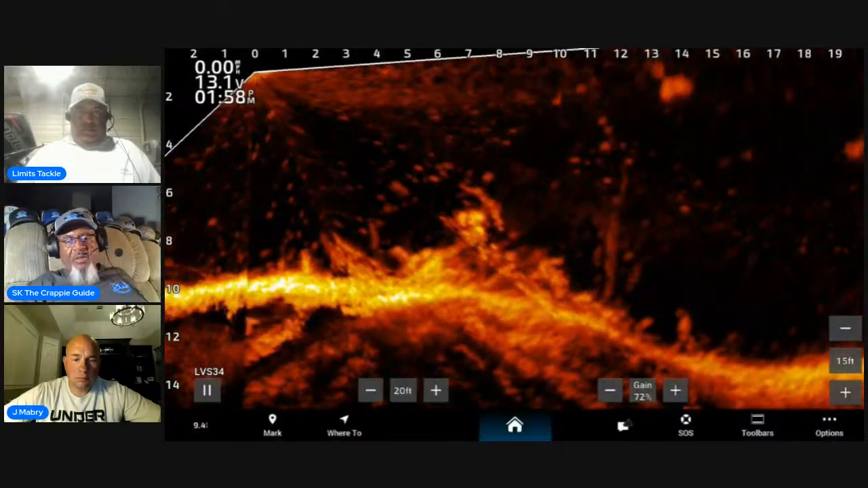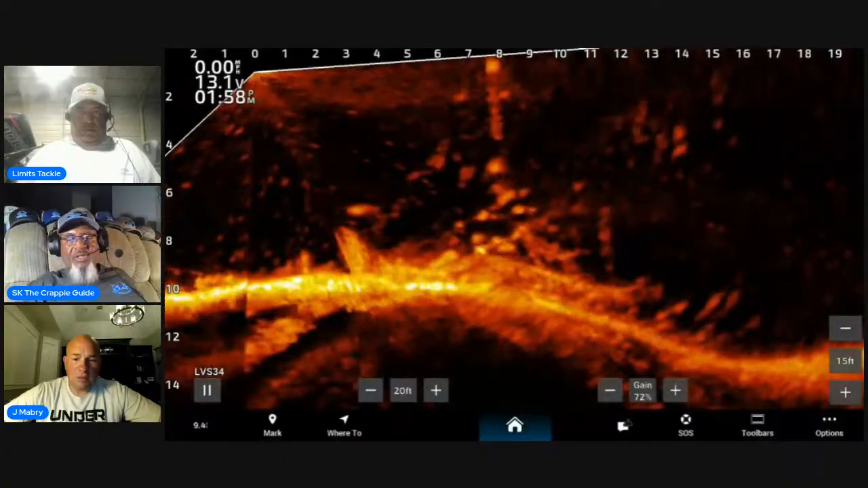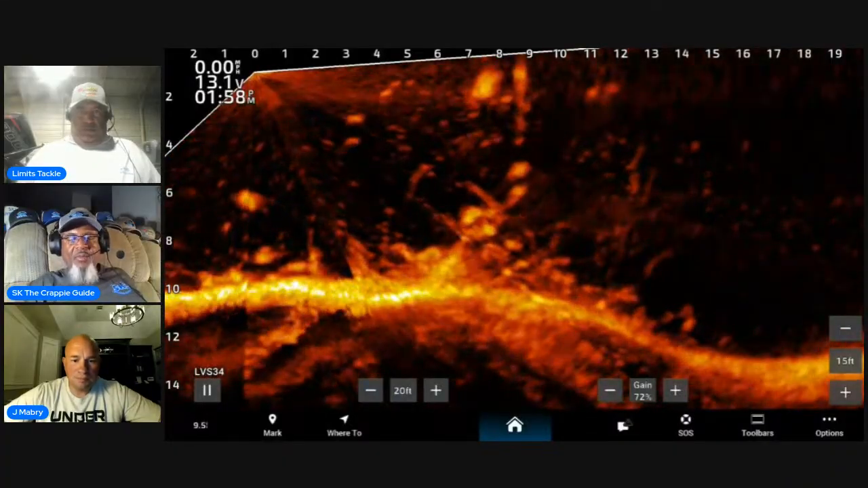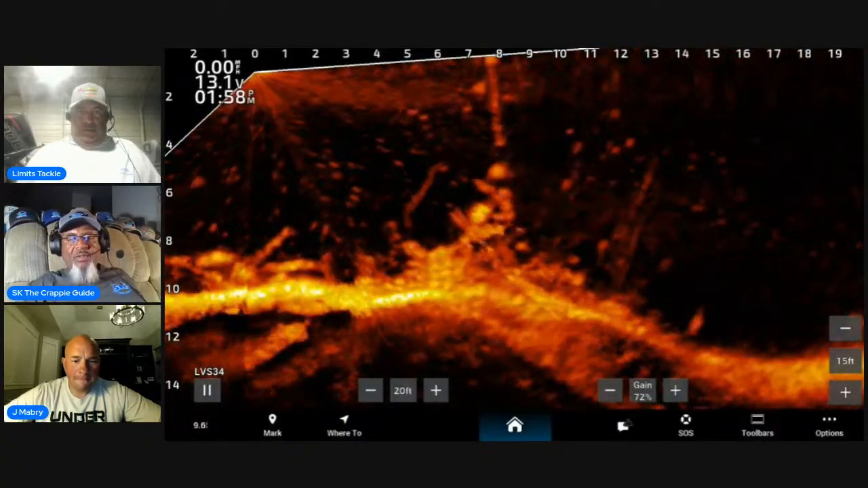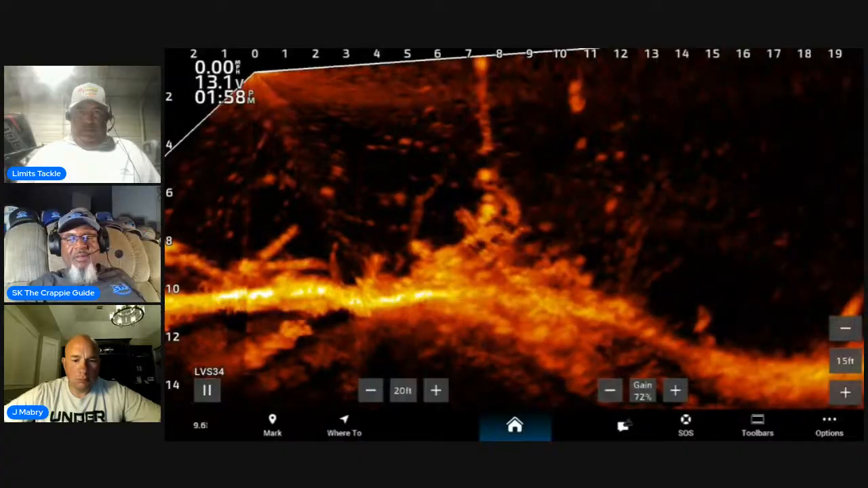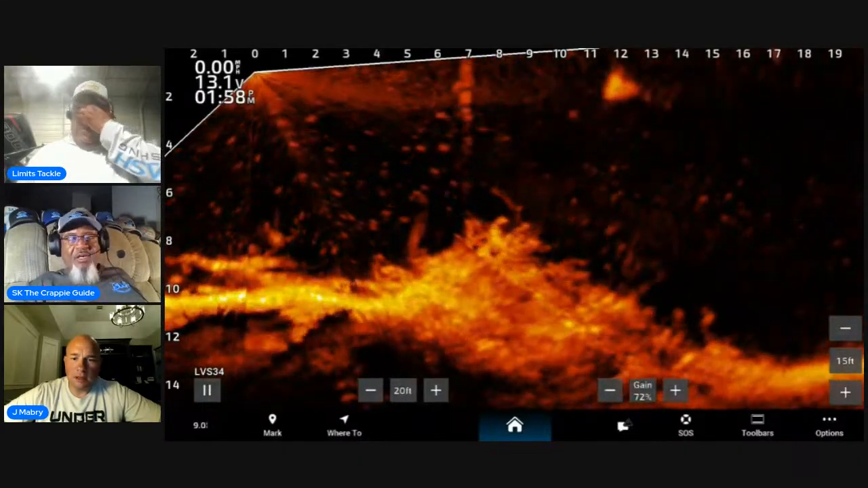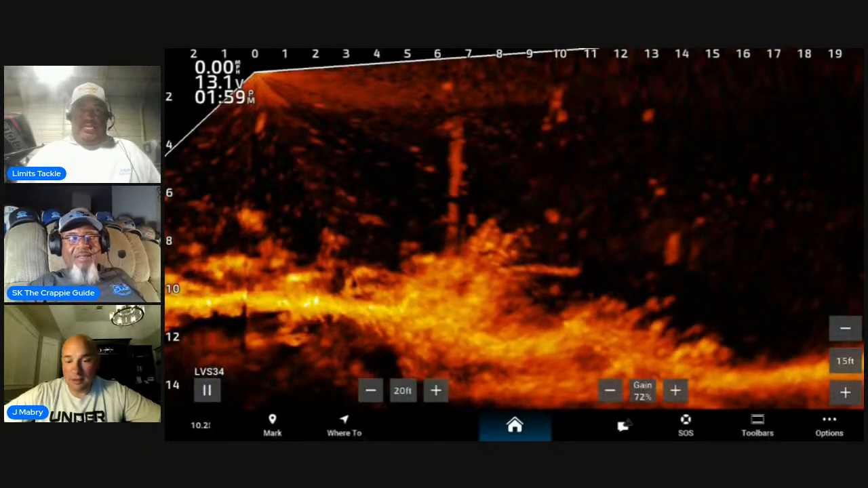I usually don't run my unit that hot, but when the sun's super bright, I always brighten it up with the gain so you can see. When it's super bright, I always bump it up, especially when I got clients on the boat, to make sure they can see the fish and the jig and all of that. That looks awesome. You can see how aggressive that fish hit. Yeah, that was great. They've been hitting really good this week.